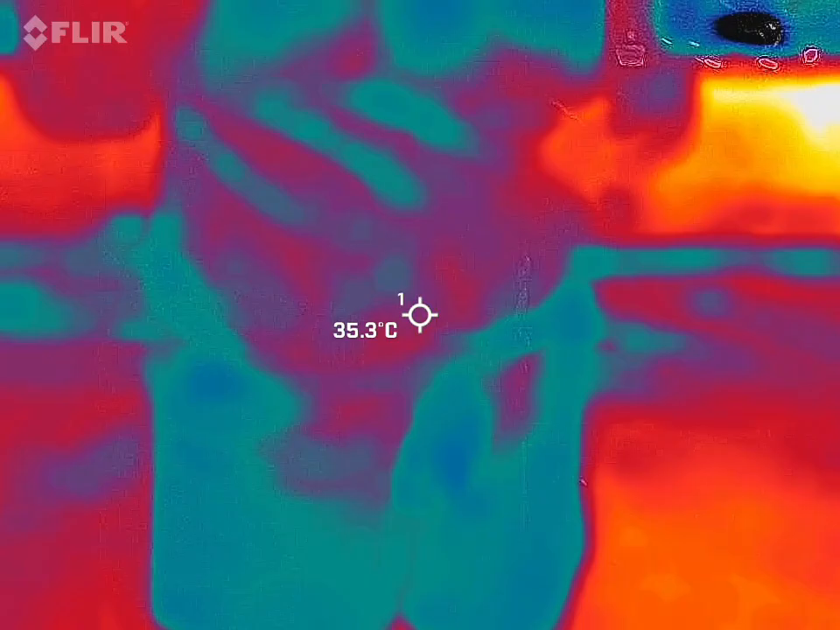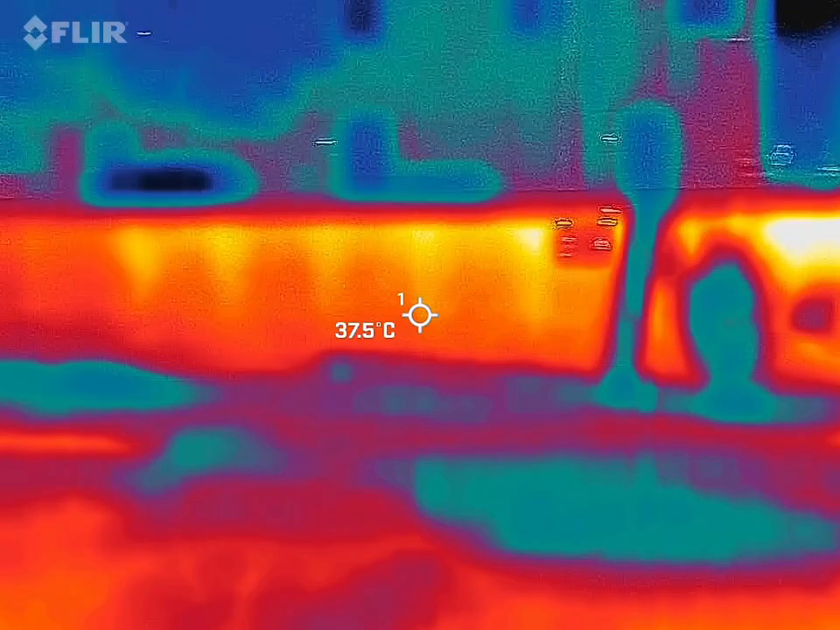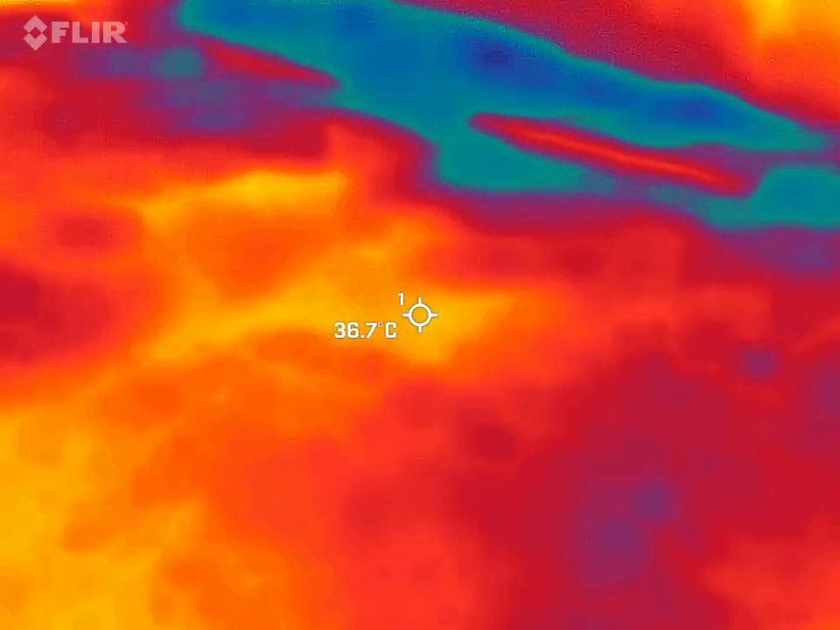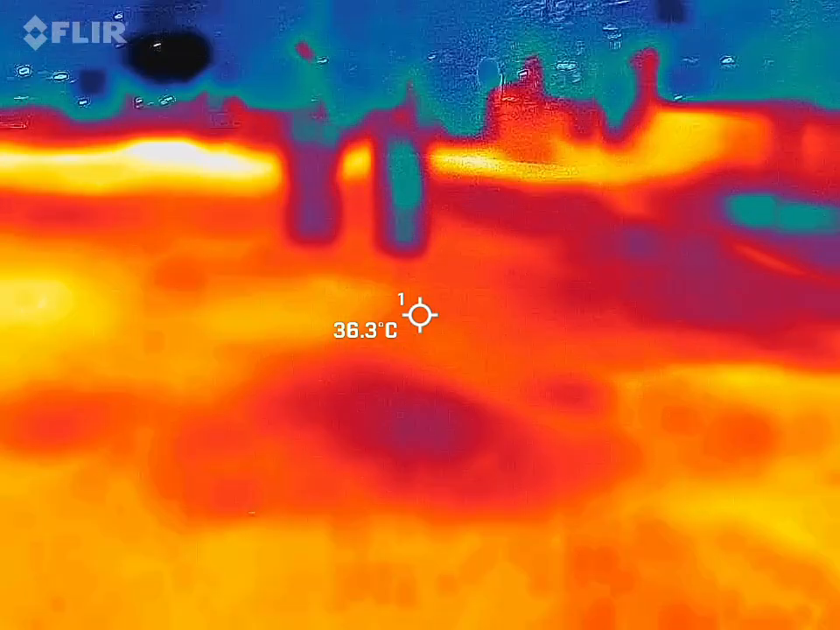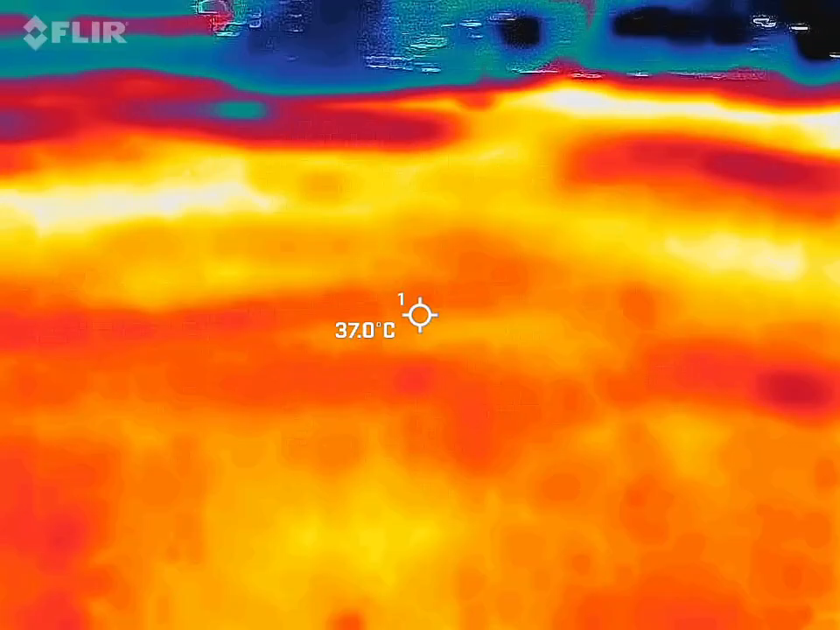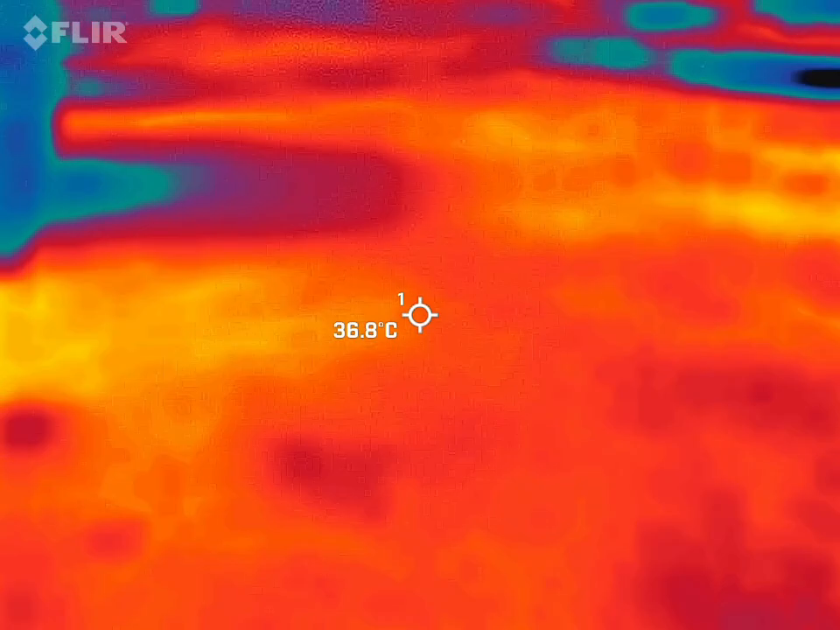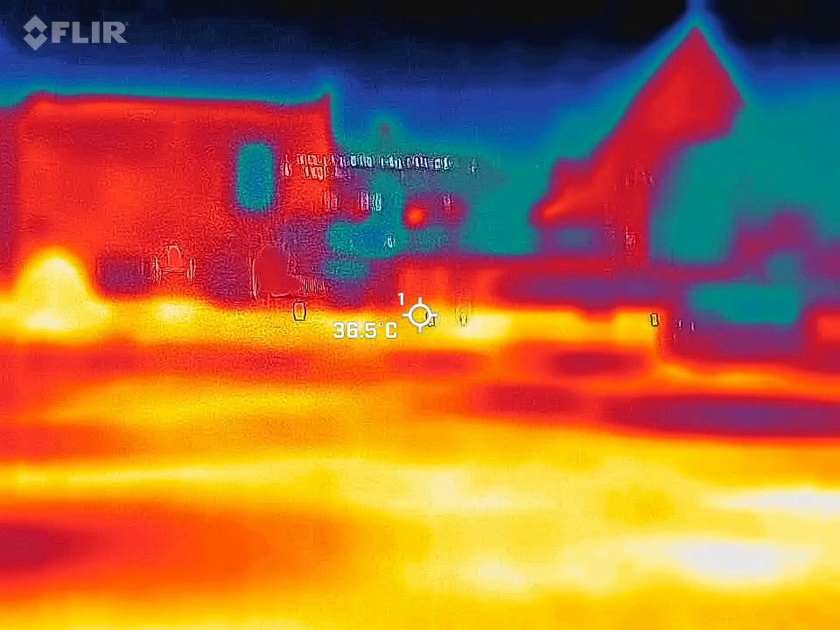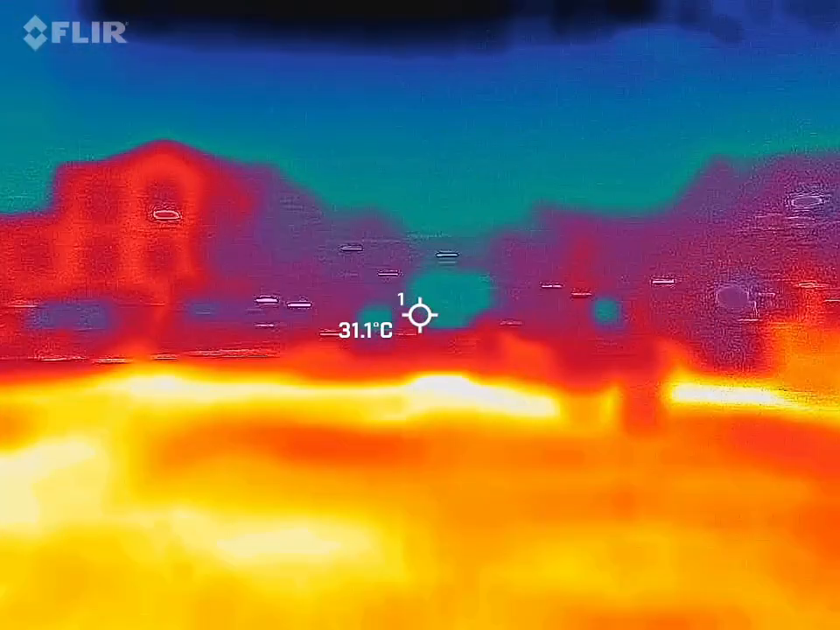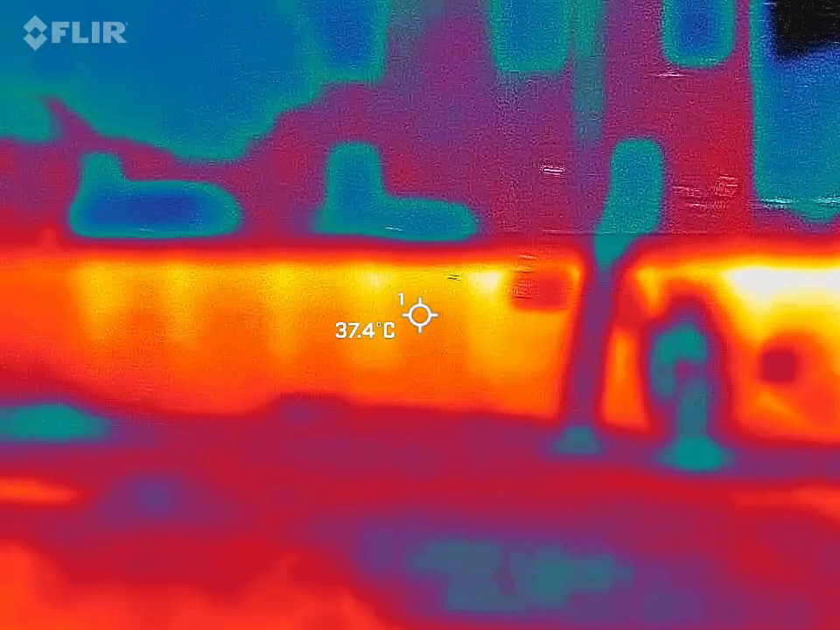What happened to it? What happened here that made the mansion not livable any longer? I'm trying to learn the story of the house that used to stand here.